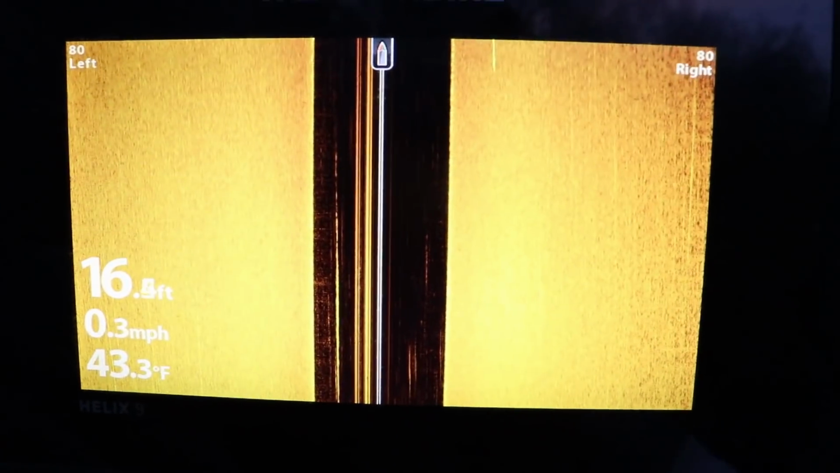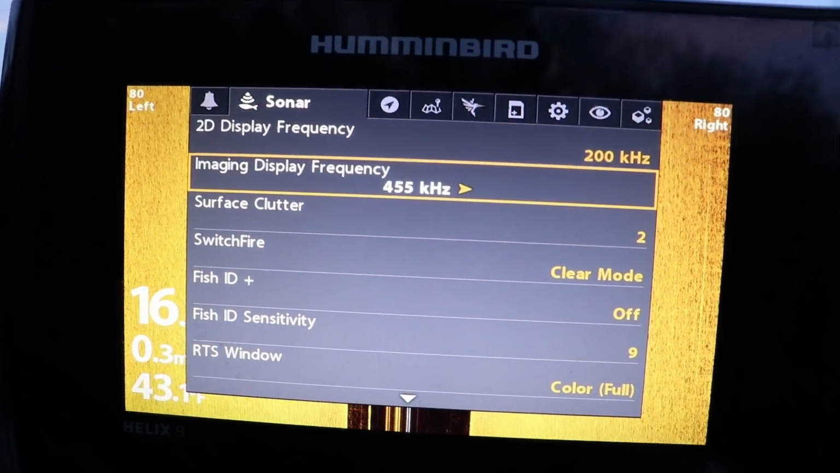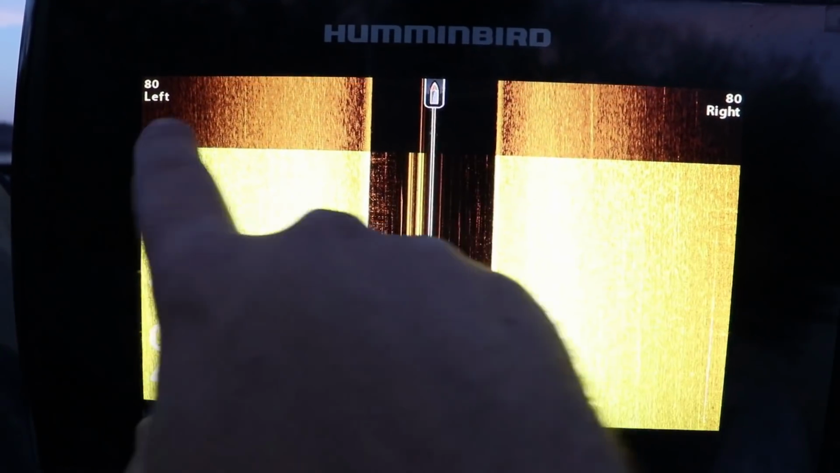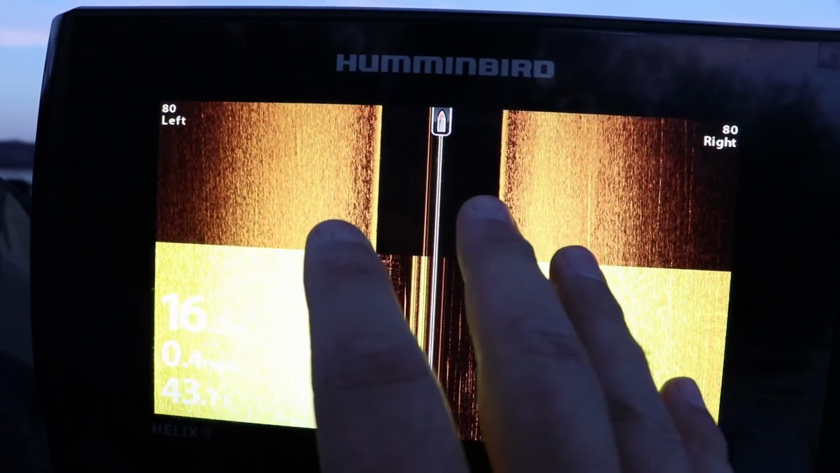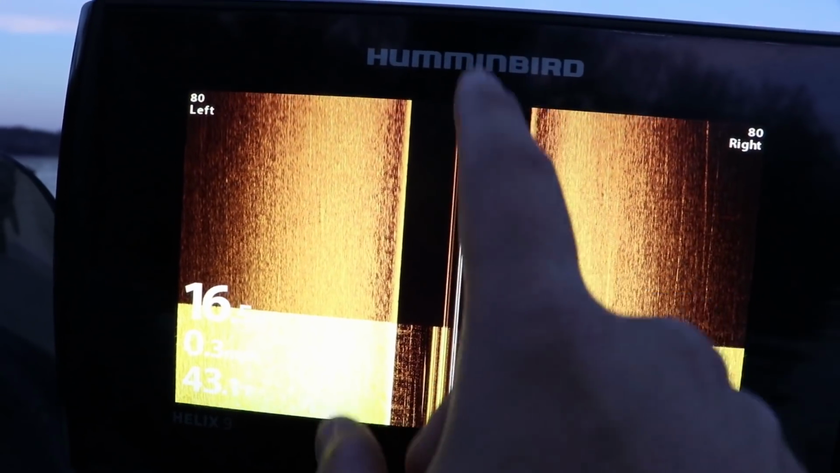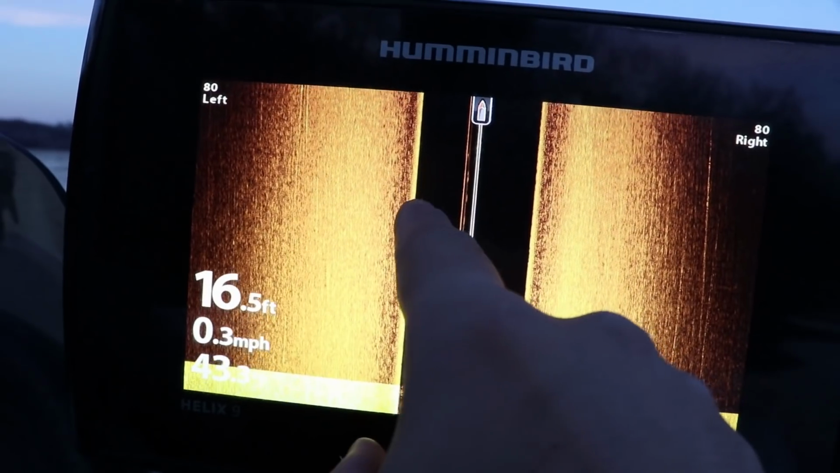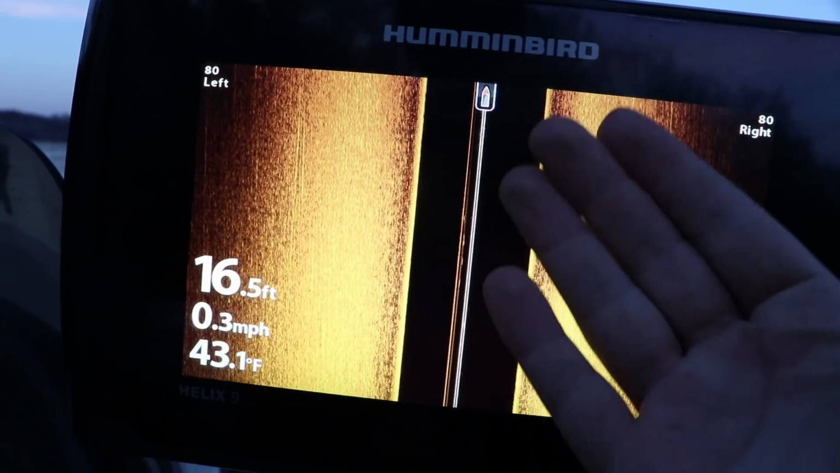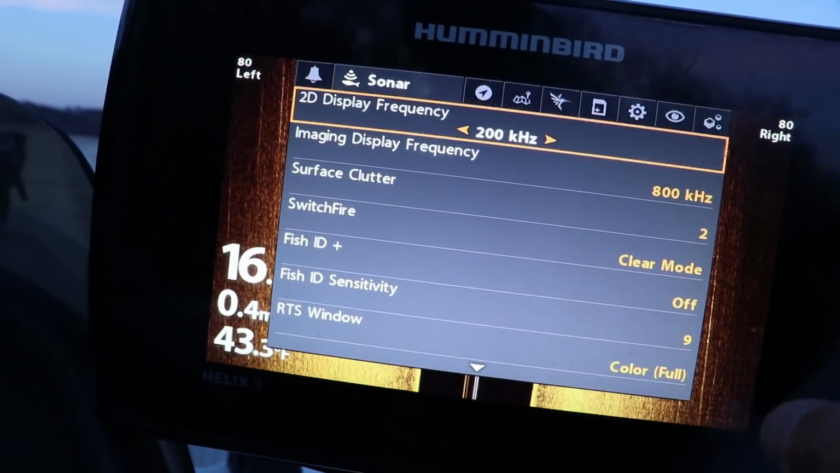If I have 800 kilohertz running, like right here, this is a narrower cone angle, so instead of seeing straight out to the side of my boat, it's actually a closer down angle, but it's still wider than your down imaging if you had your down imaging cone angle set to wide. It's still wider, you're still seeing more water column. This is actually going to give a clearer picture right below your boat, but you're not covering as much water. I like to cover some water when I'm running side imaging, so I tend to always run it on 455.